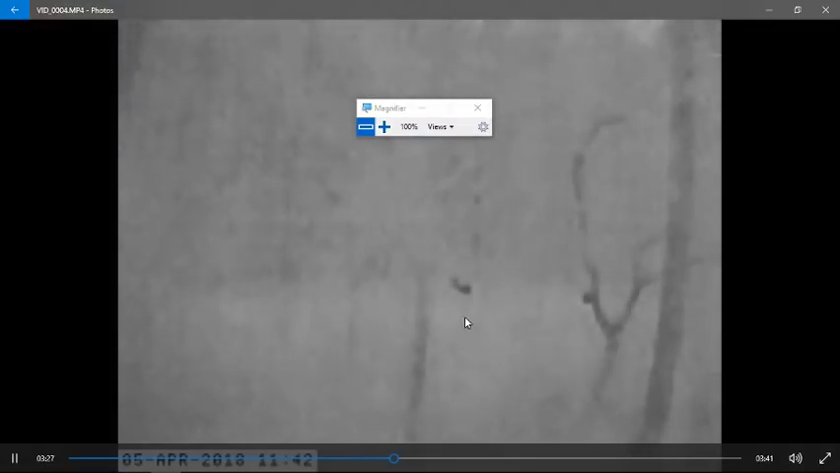See, that one looks like it's actually running. That right there makes me think it's probably a deer. Watch how this one runs. Watch this one. I mean, it's kind of bounding like a deer, right? Or what? I don't know. What is it doing? It's just weird looking.